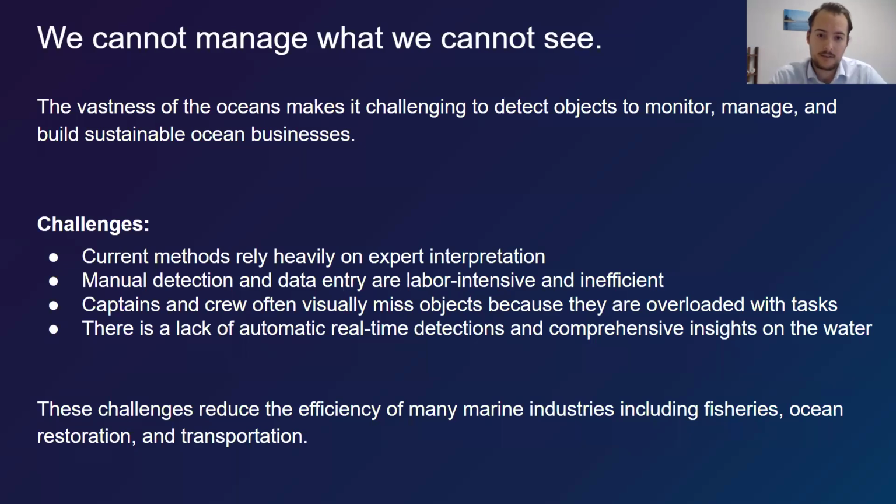And there's a lack of real-time automatic detections and comprehensive insights while you're out there on the water. So we want to set out to try to solve these challenges, especially in fisheries, ocean restoration,